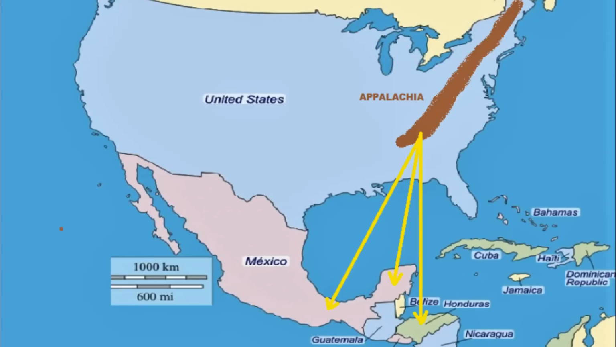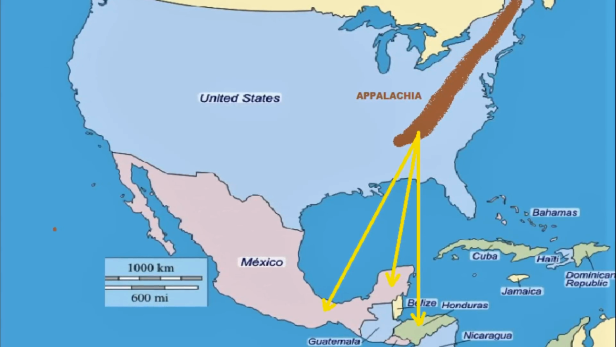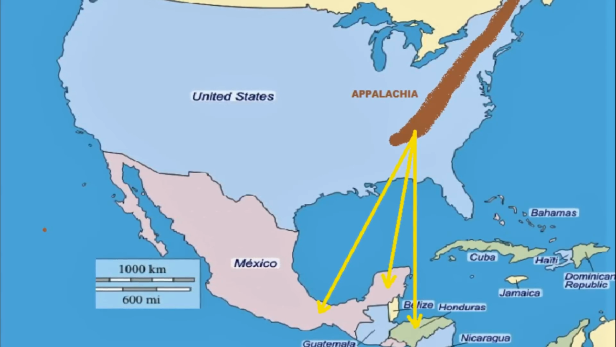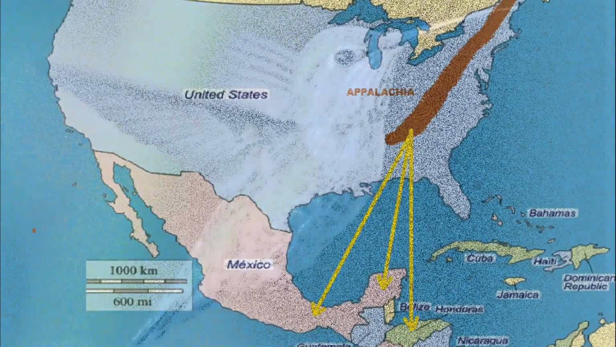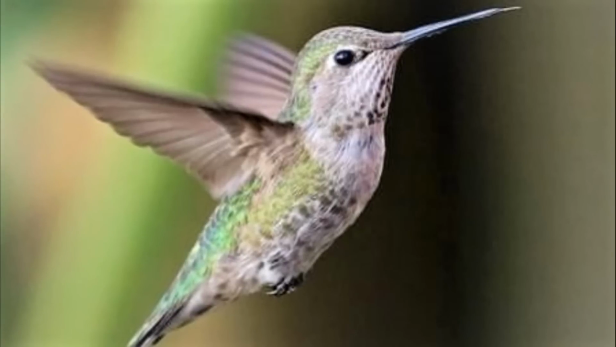That's a long track, friends. But they'll be back in April, so they probably had to leave late February, March to get back up here. But they say they know exactly to go to the same spot where they come from, year after year.